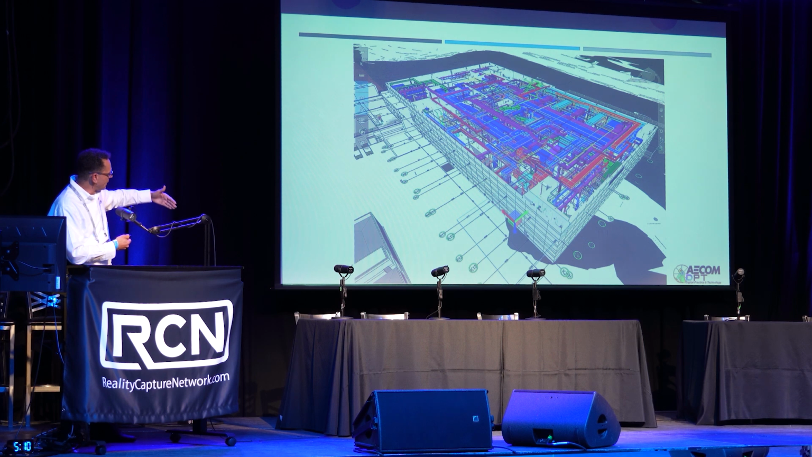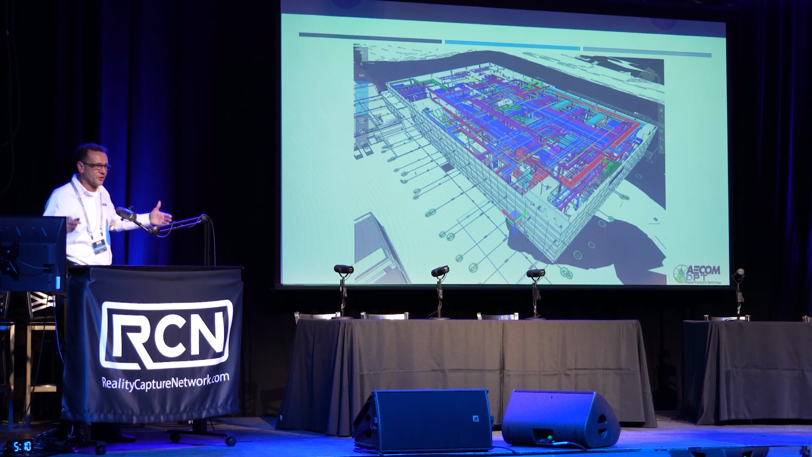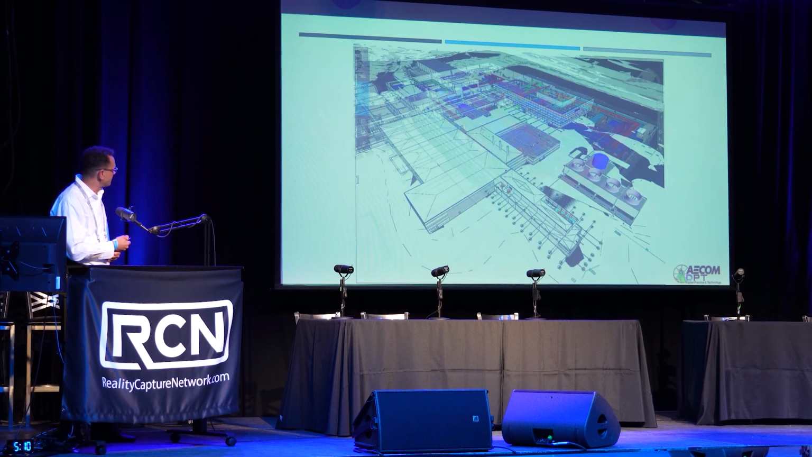This is the final build out and the final representation of all the new systems going in, overlaid on top of that point cloud, and this is just one building out of a large complex in addition to the civil site work that had to be done in the underground utilities.